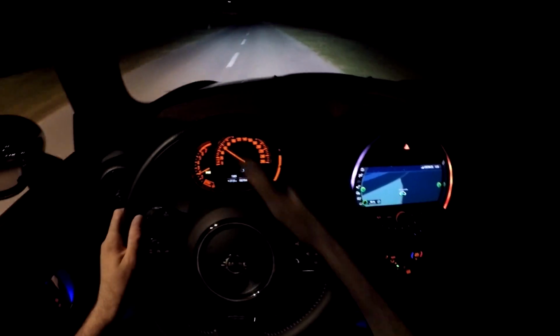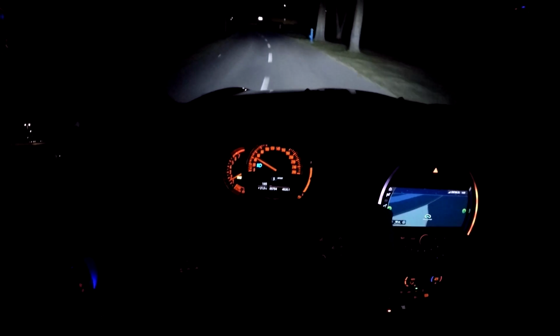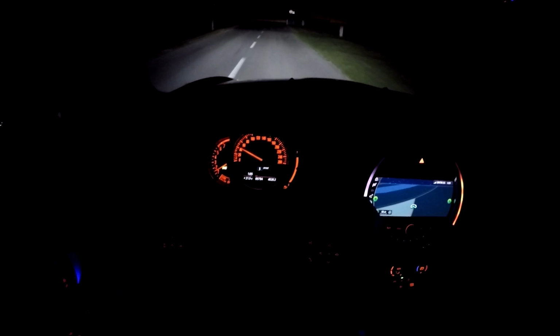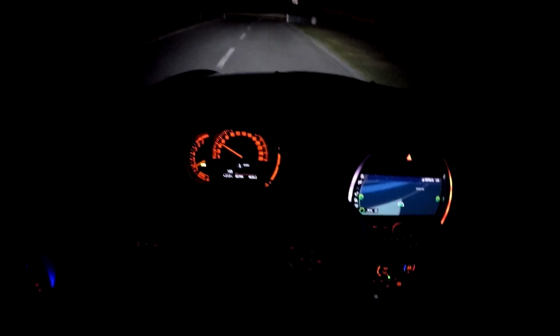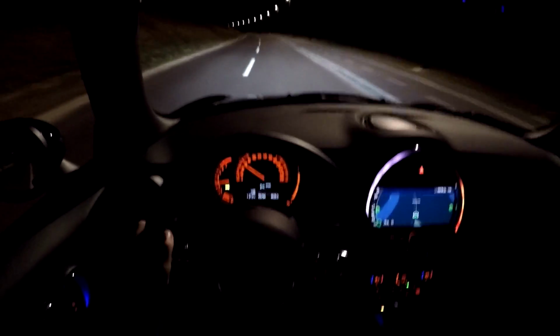Again, this dark part here, high beams, you see pretty much everything. Let's go back to the city.